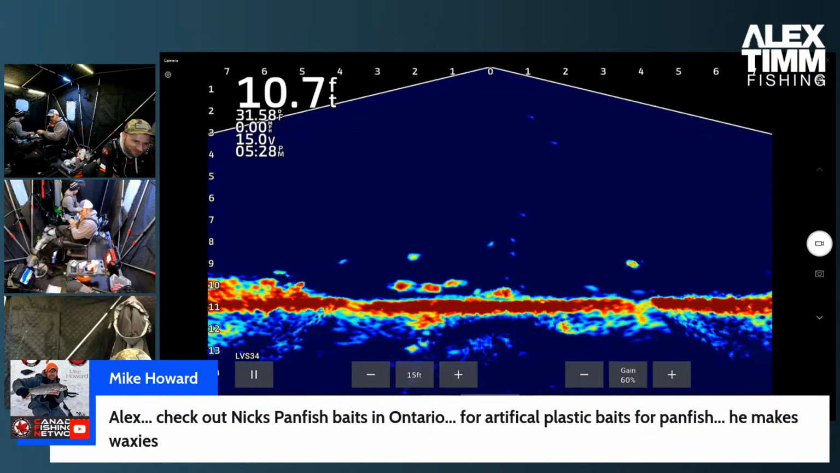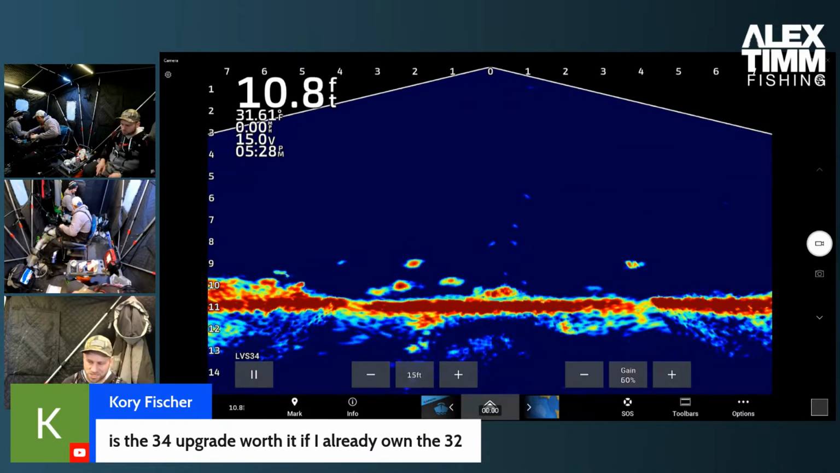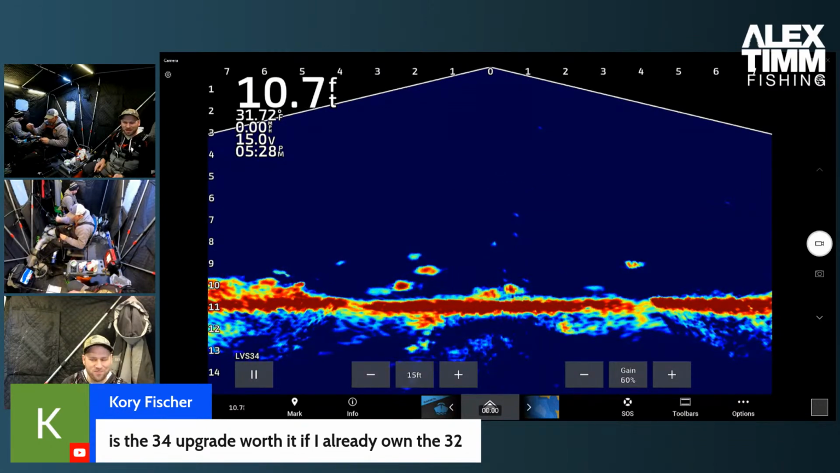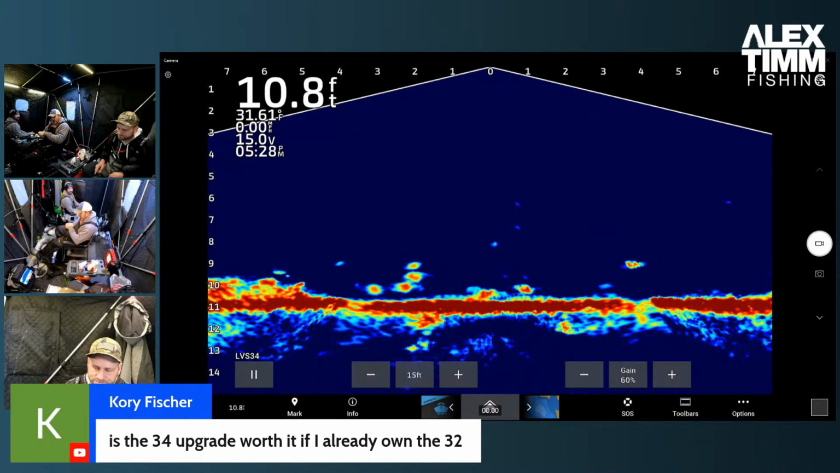Check out Nick's Panfish Baits in Ontario for artificial plastic baits for panfish. He makes waxies. Yeah, I'll check it out. I've got a ton of plastics. Tons of them. But I will check them out. Plastics are the things that I like. I see them and I'm like, oh, I gotta have them, but then I never actually end up using them. Because if you have the live bait, why would you not use it, right? I don't know. I get it stays on there longer if you can get it to work, but I don't know. Yeah, I didn't even bring mine.